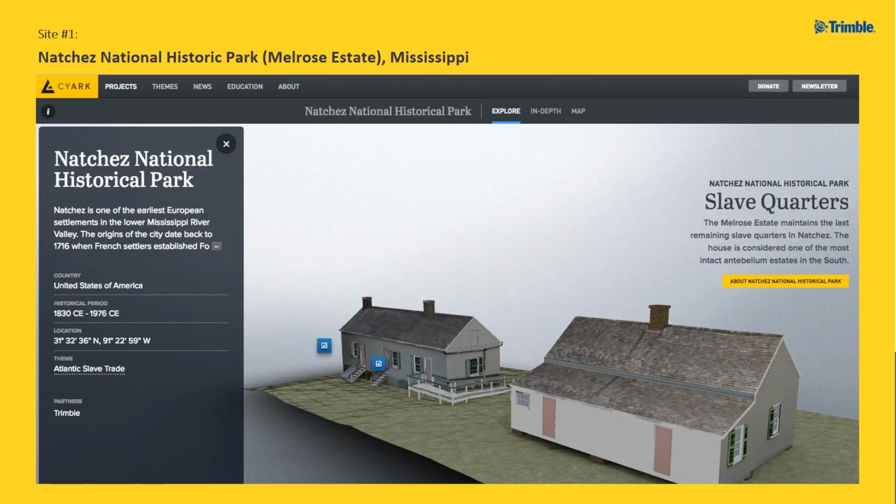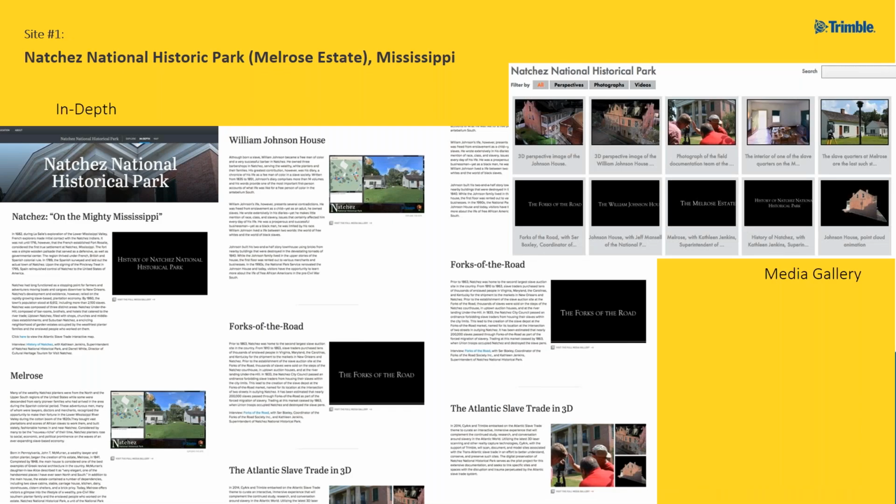Some of the outputs on this site were this landing page on sciarc.org. This still exists, so you can go and search this on SciArc's website under the Themes tab at the top there. And this 3D model is actually a SketchUp model that you can zoom in and out and orbit, and you can get more information about the site, the history of the site, and some data points as well. This shows the in-depth and media gallery links where you can go and see some walkthrough videos and other data stuff.